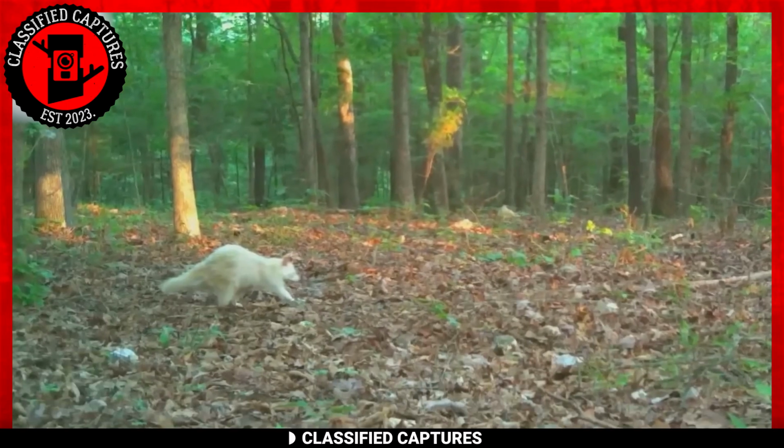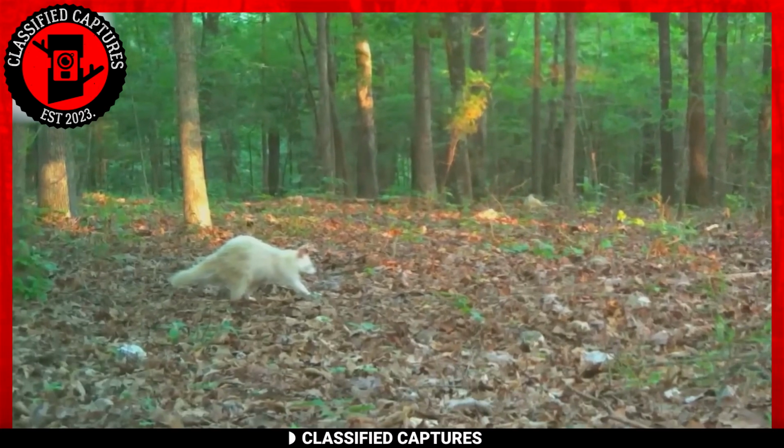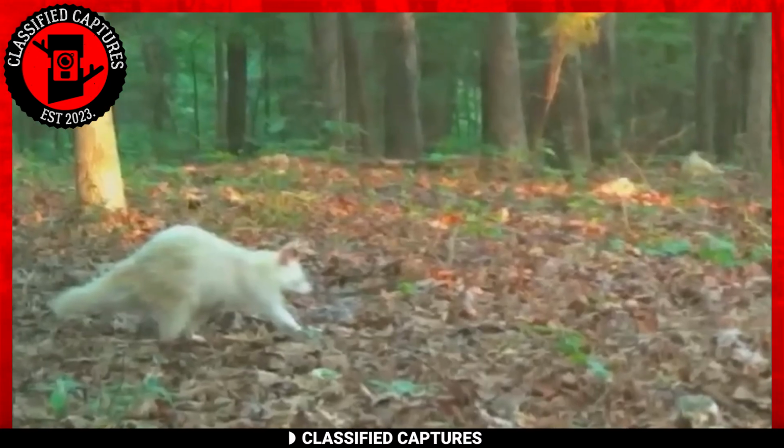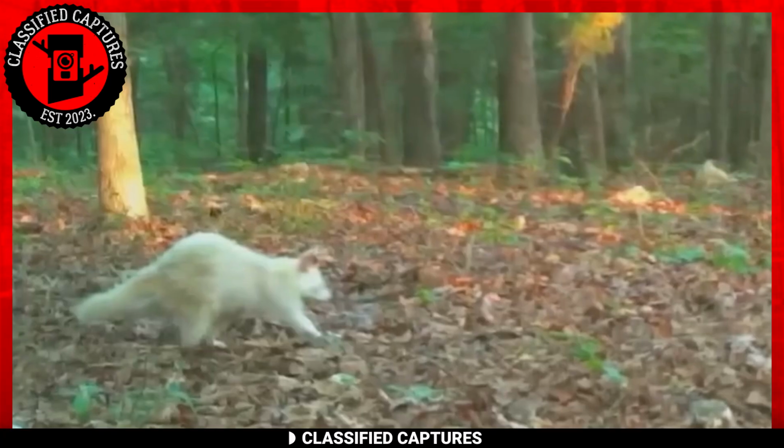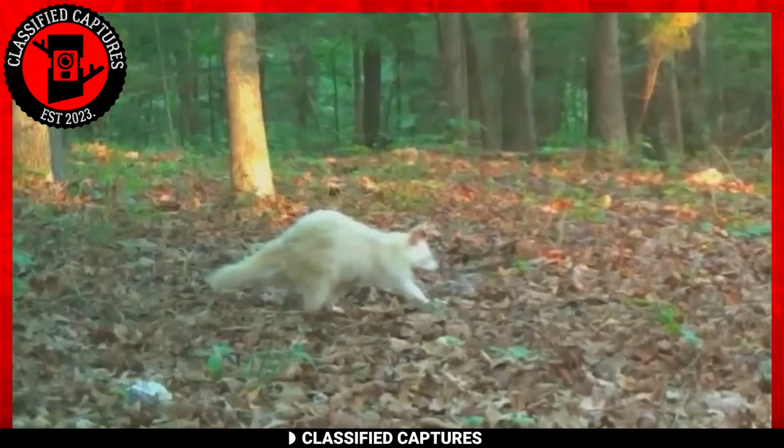Just take a look at this little creature. Its pure white coat and captivating appearance are nothing short of enchanting. It's so endearing you might just want to snuggle it like a plush toy in the comfort of your bed. Nature's wonders are truly remarkable.